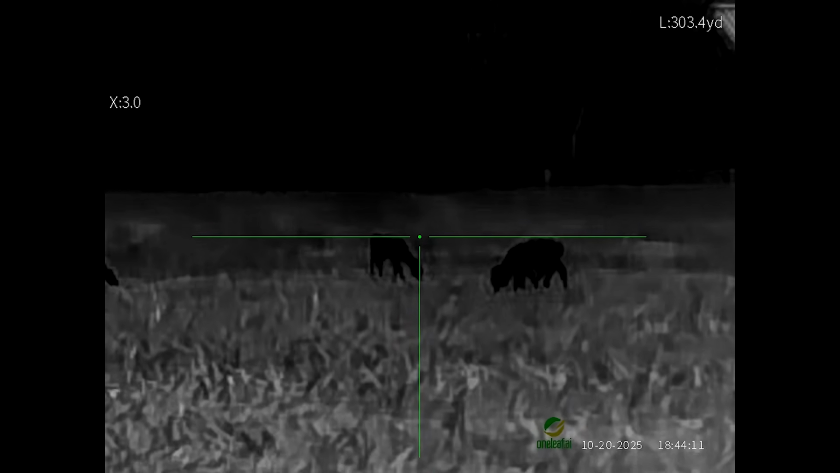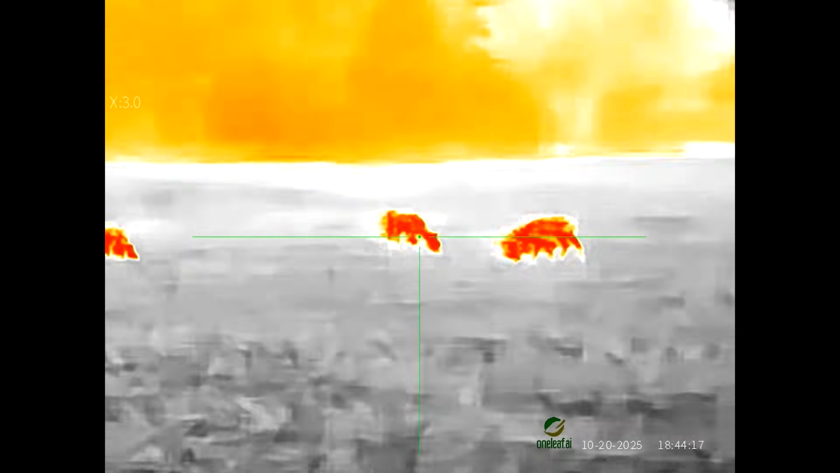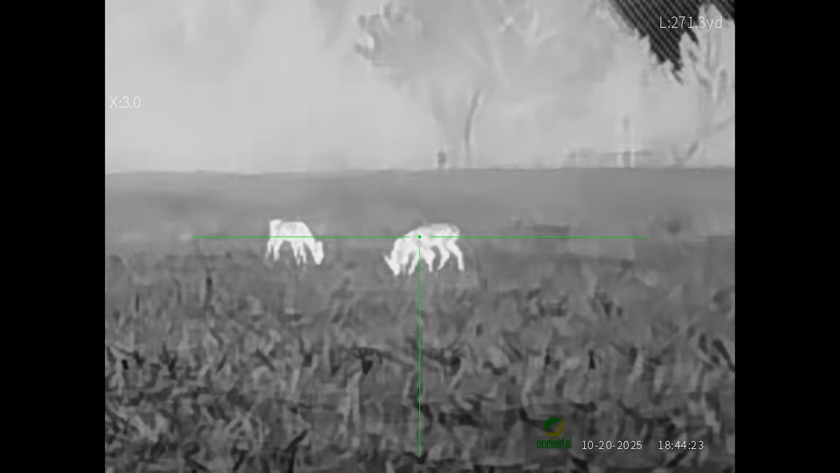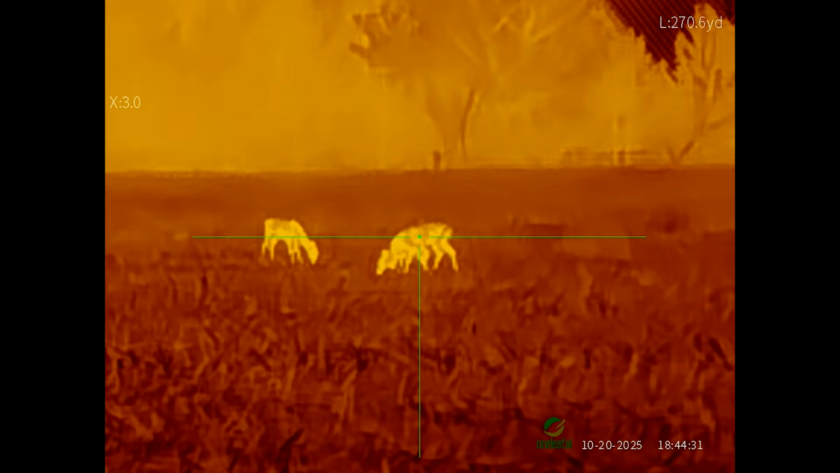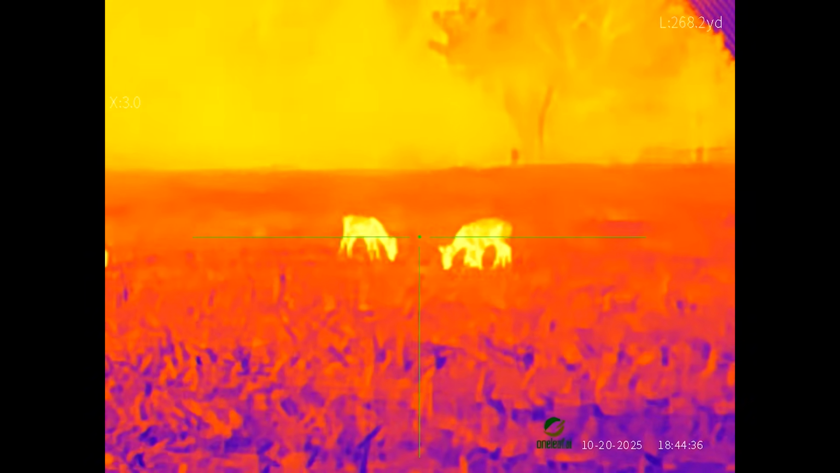Oh, let's see. Should we go through some colors to see what kind of difference there is? I'll just leave it on this one. Go through the colors. There's your basic white hot. 271 yards basically. Some of these do show up.